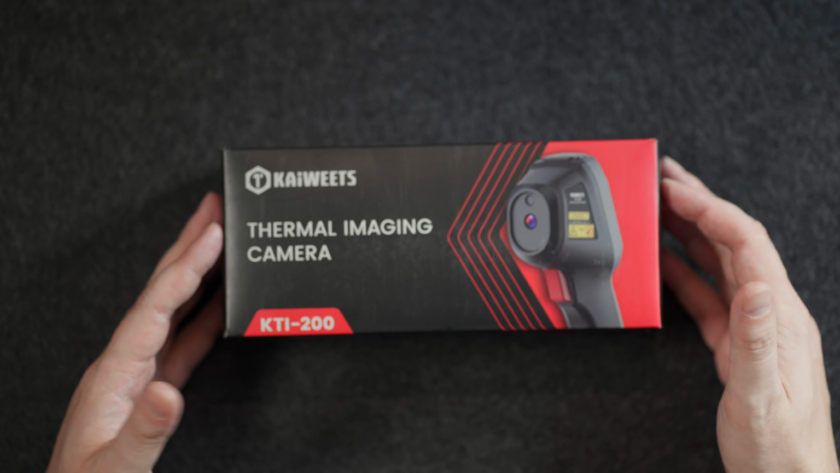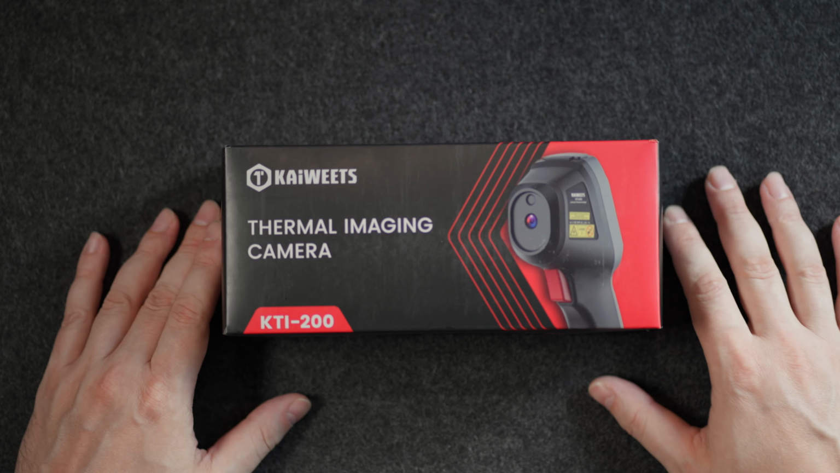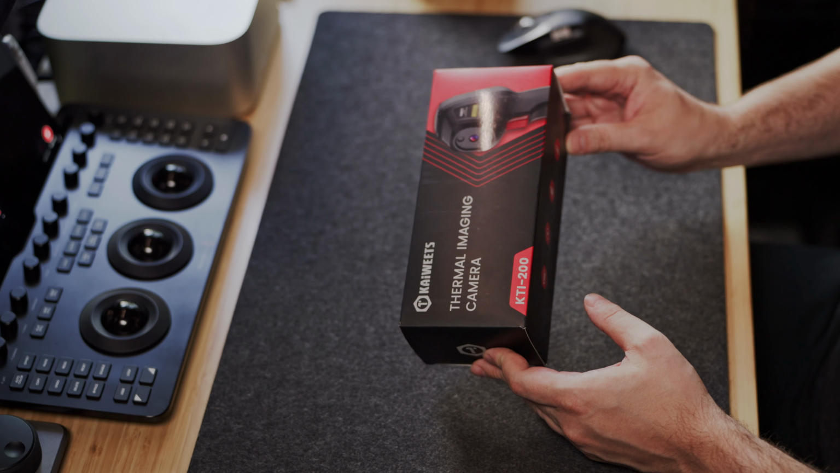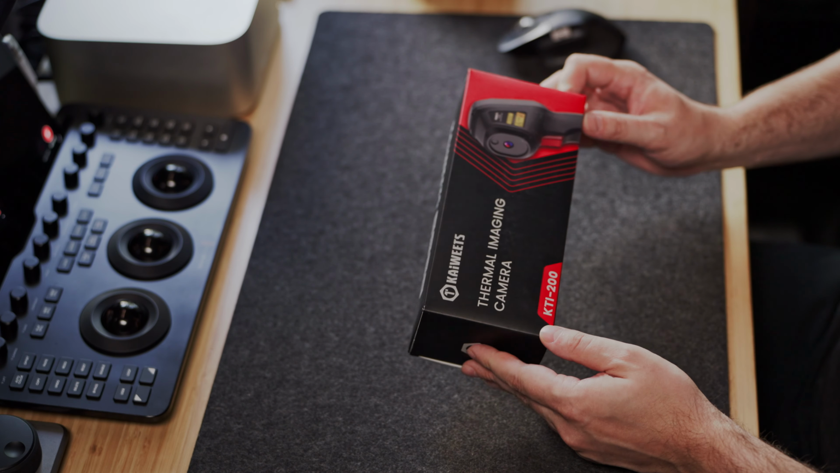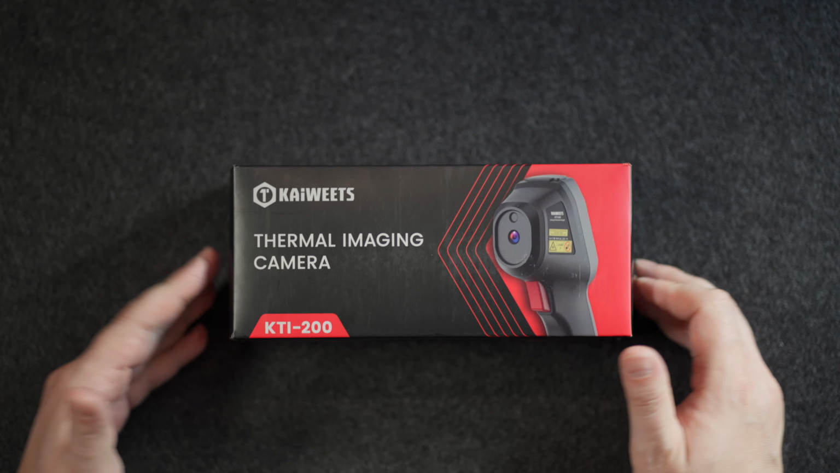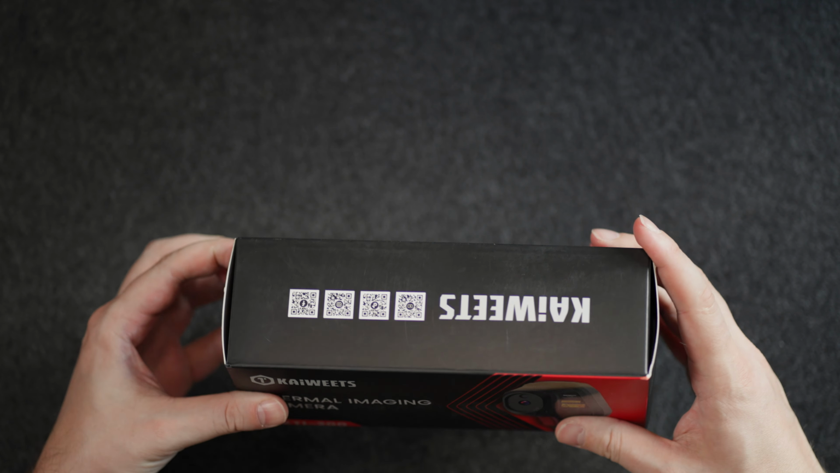Like maybe some of the windows are leaking air, or possibly some vehicle maintenance if something heats up too hot, or even some parts of the server. If you have a home server or office server, that's something that you probably would want to use just to see where the heat buildup is, especially if you're trying to maintain those servers or NAS storage units like mine currently, and I'm definitely going to be using this gun. So let's go ahead and dive in to the unboxing of this thing.